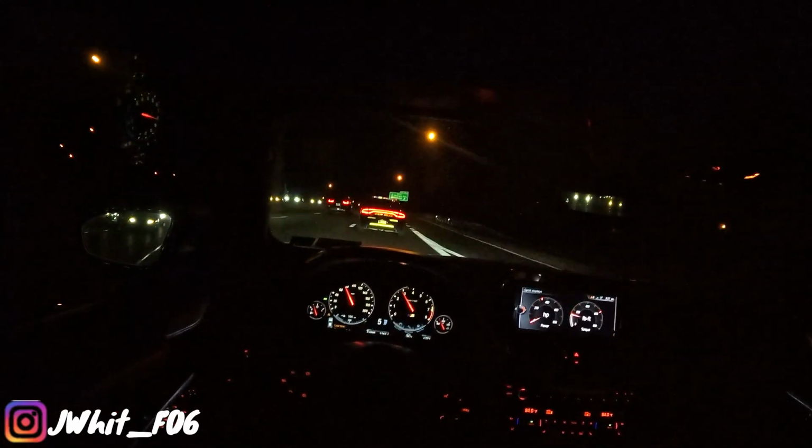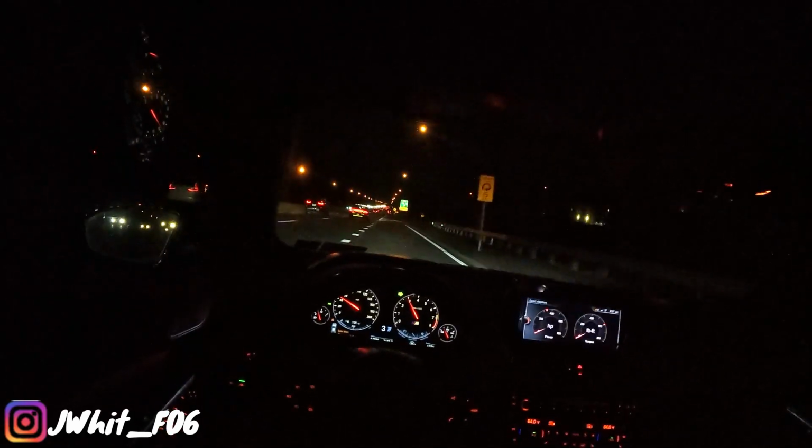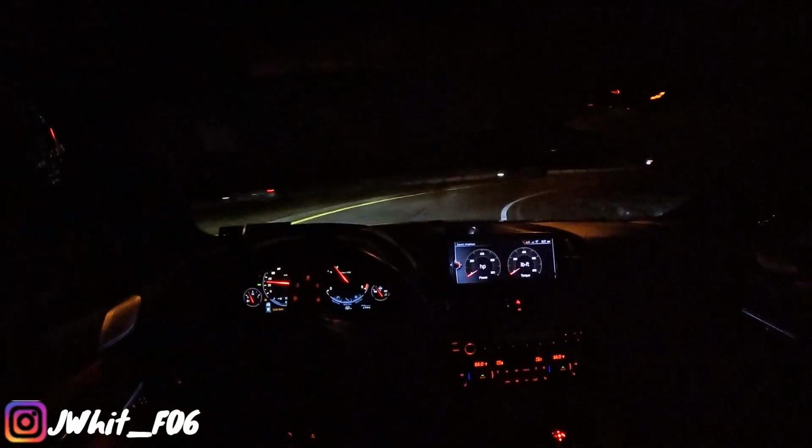I kind of wanted him to stay in the middle so I can make the cut around him. Get up behind him, get him to race. All right, well that's our exit, so I can get away from him at least.